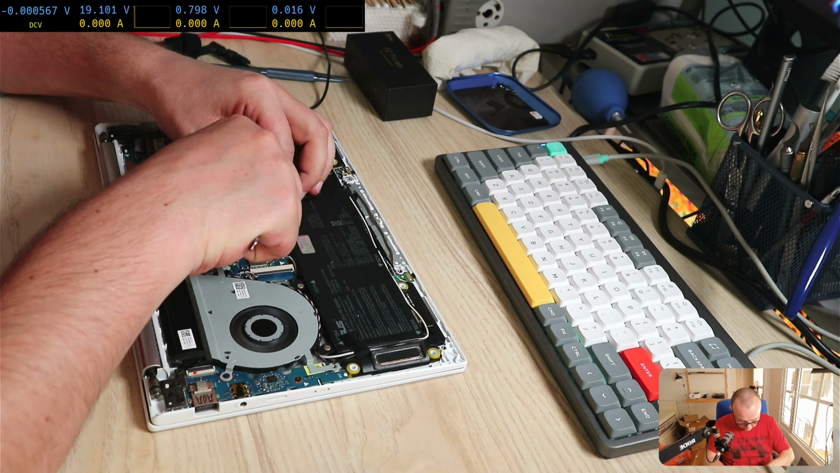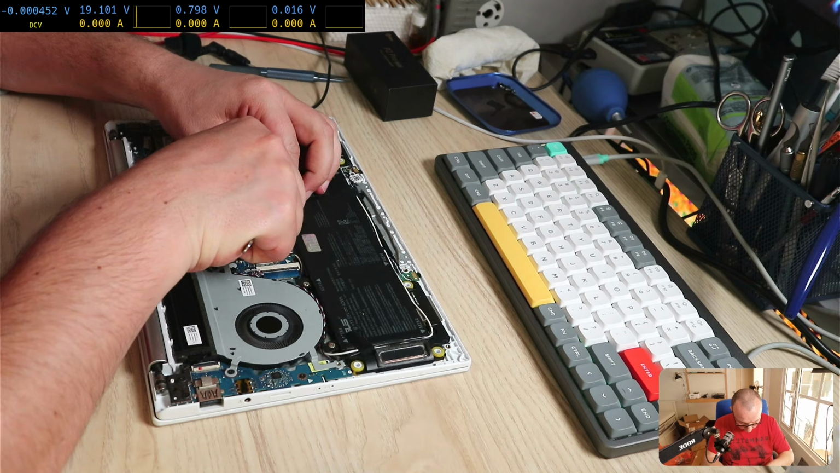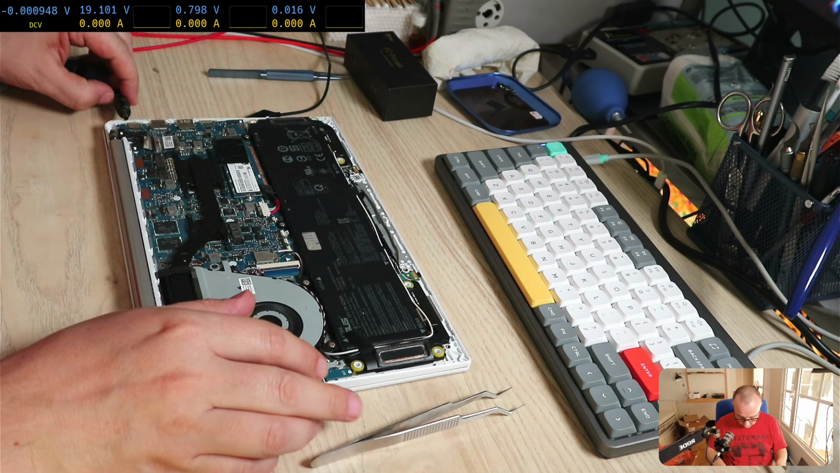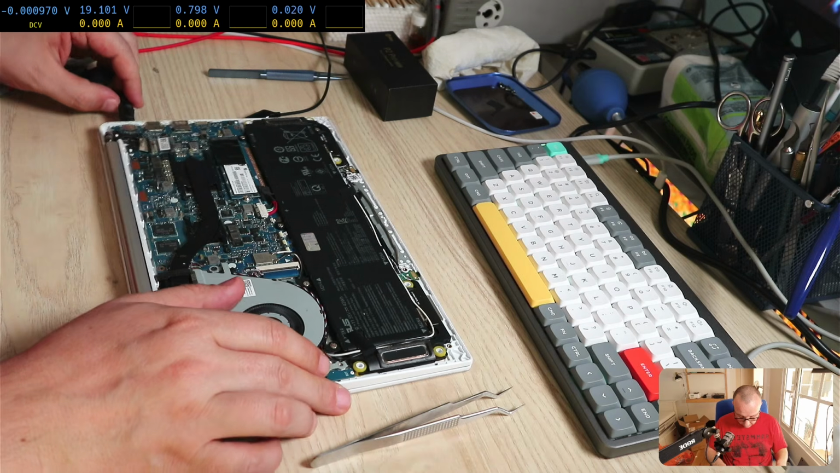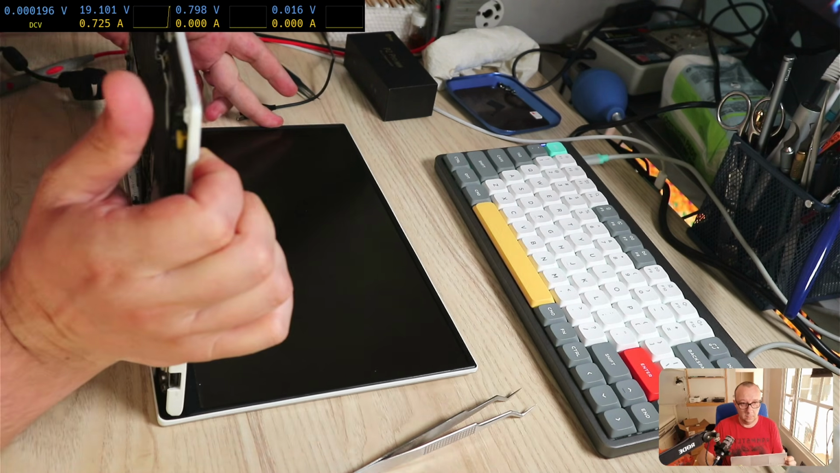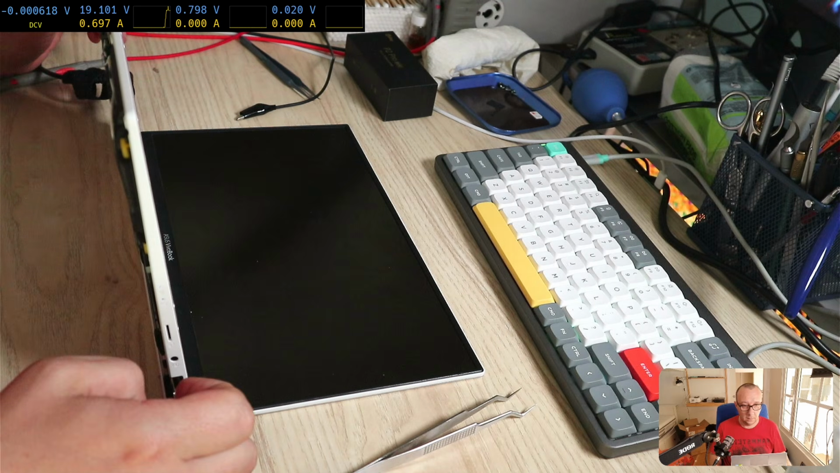Maybe it's not properly plugged in. I don't like how it sits there. Or maybe it doesn't enjoy my power adapter.